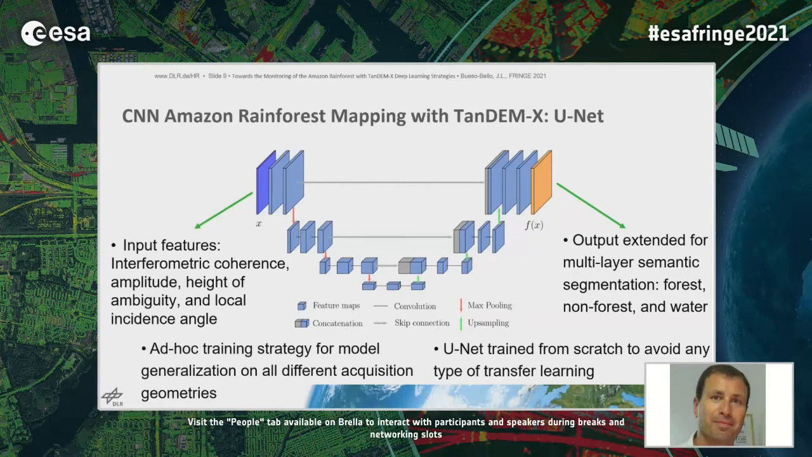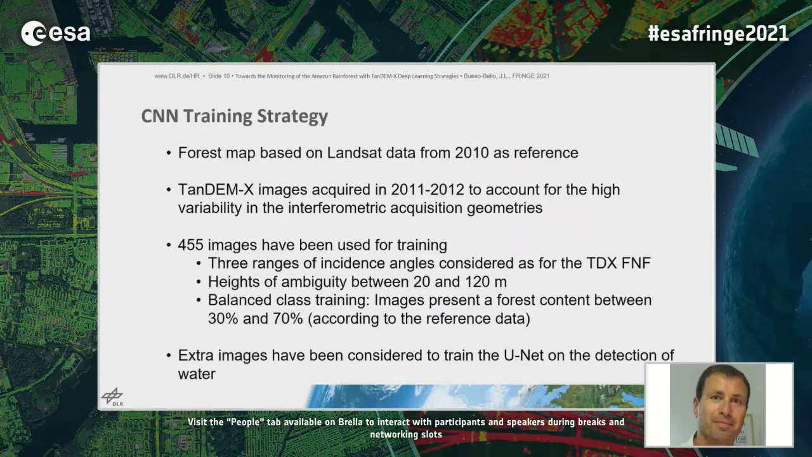We also use images from 2011 and 2012 where necessary, and also because these are close to the reference data, we end up using 455 images for training, where we divided them taking into account different ranges of incidence angle, as was done for the TanDEM-X forest non-forest map. Also, we consider height of ambiguity between 20 and 120 meters, and we try to have a balanced class training, looking for images with a forest content between 30 and 70%.